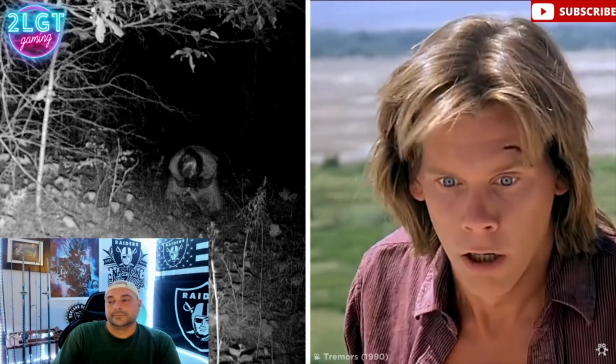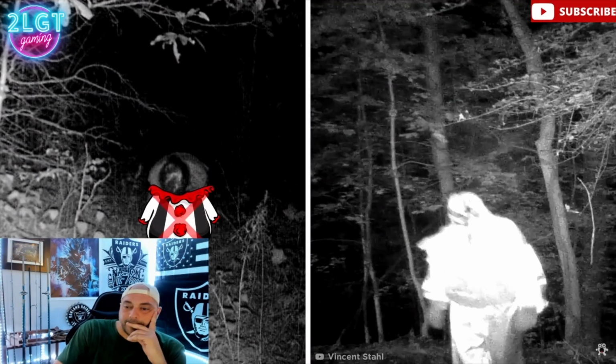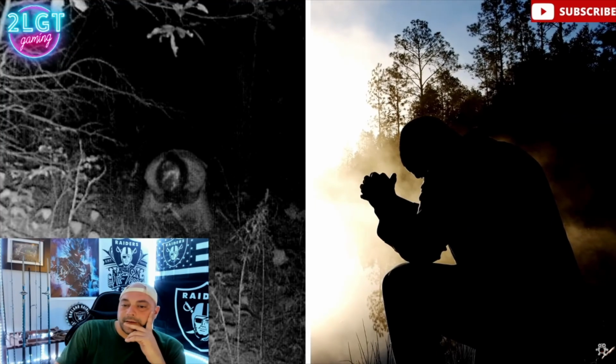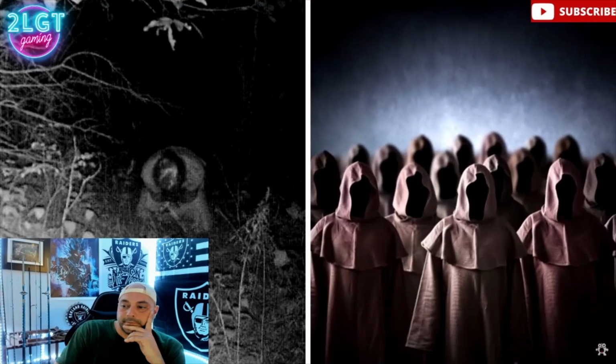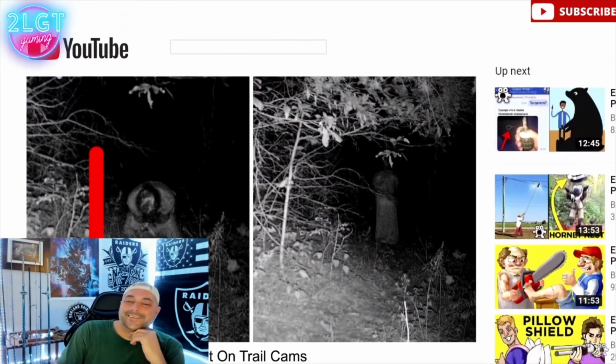This gives me the heebie-jeebies for a number of reasons. One, that doesn't look like a costume, unlike those earlier clowns. And two, it looks like they're praying? Who worships a deity in the middle of the woods in the middle of the night? Satanists? Cultists? Believers? Let me know who you think they're worshiping in the comments.